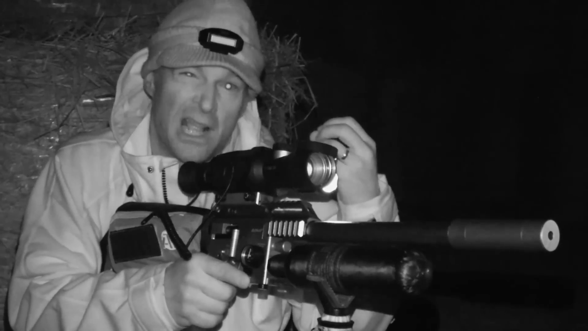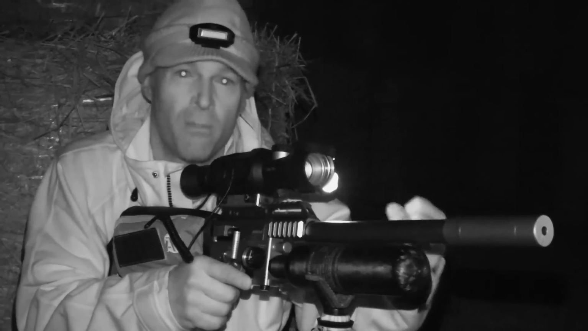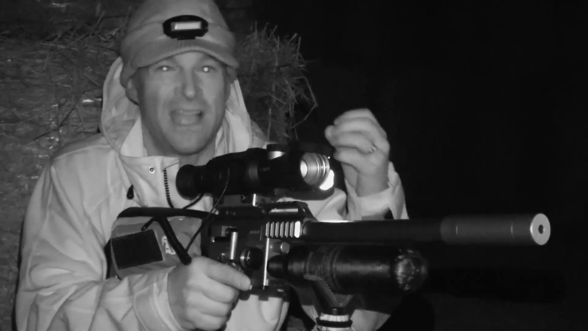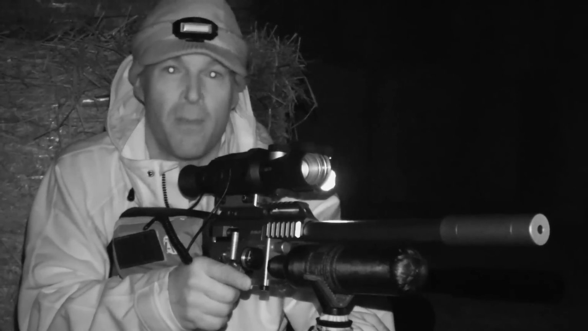It tends to ensure quicker kills, without rats running on, or without being so inclined to run on before they expire. Now, that just makes it so much easier to find them and pick them up when it's time to clear up at the end of the session.